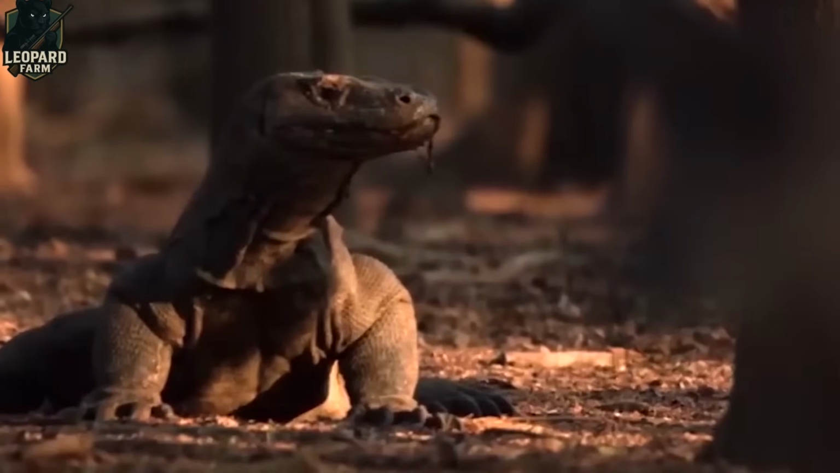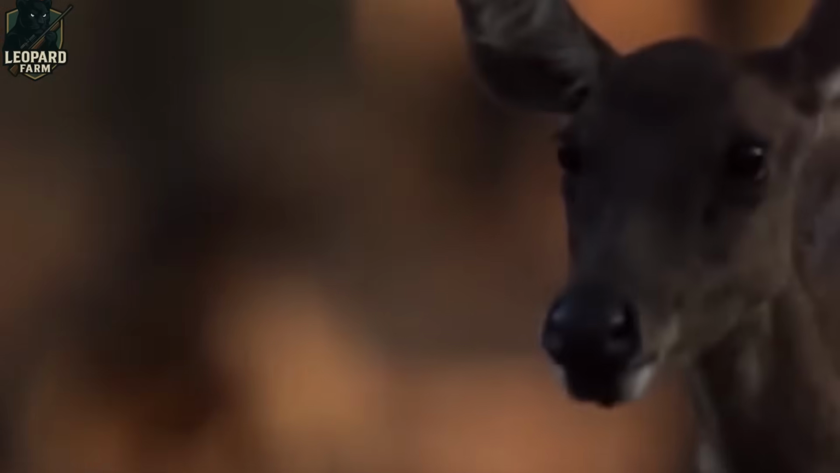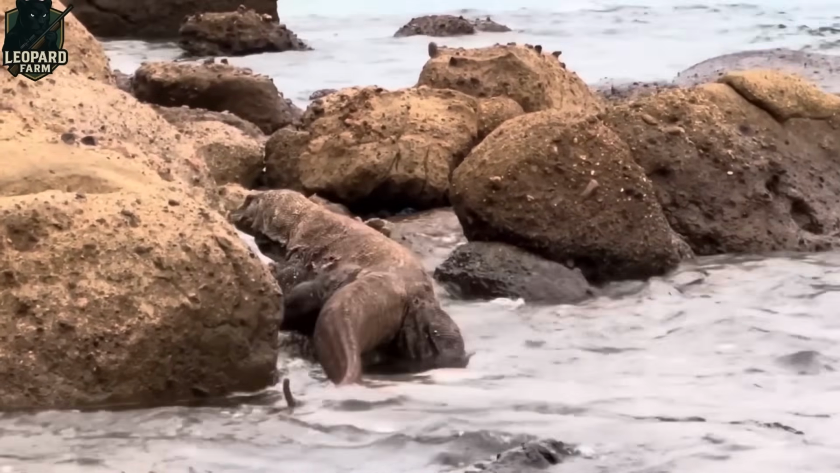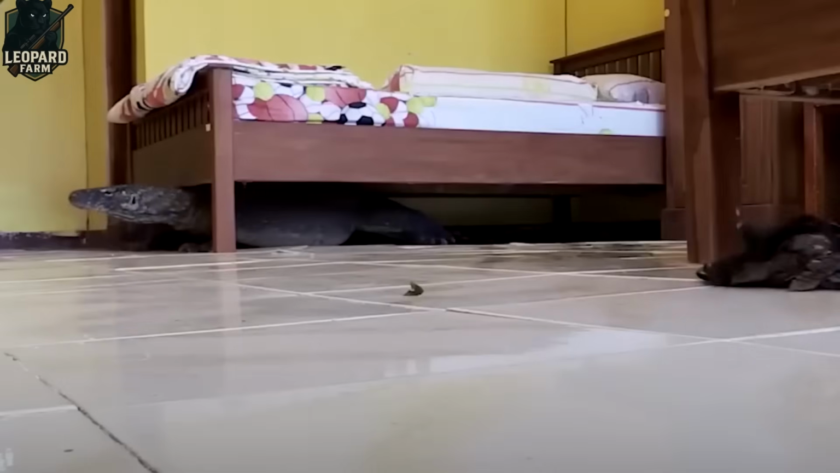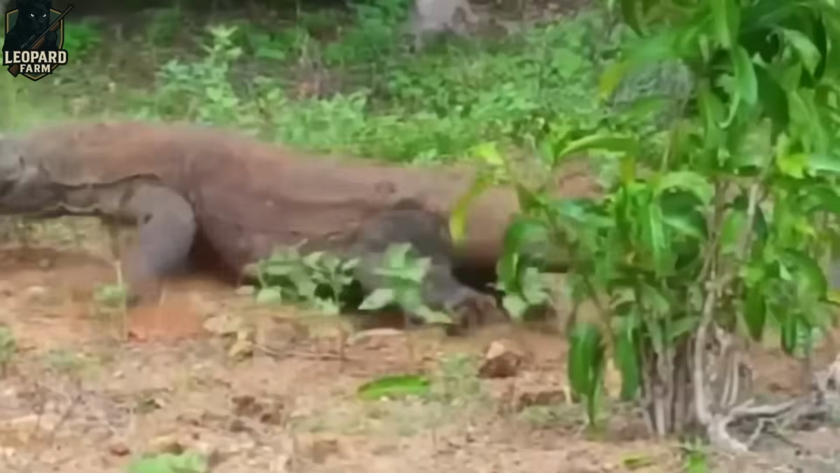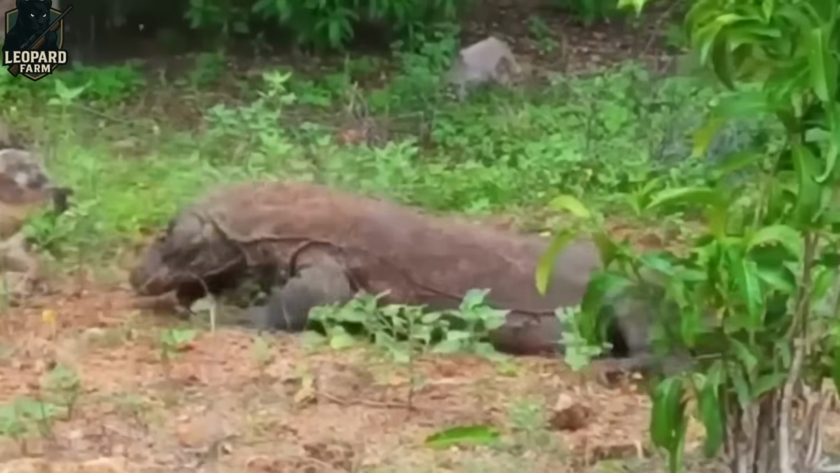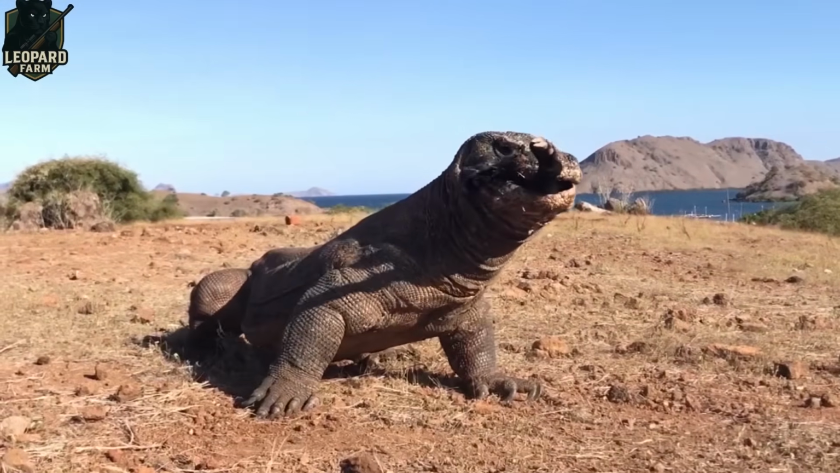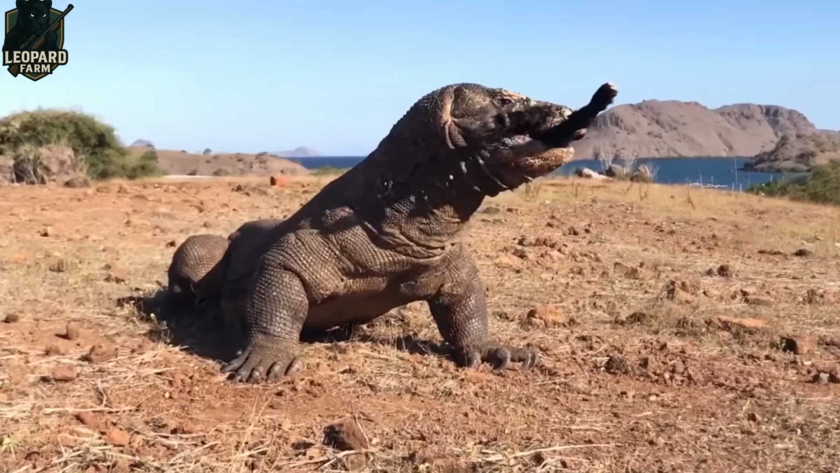Dragons occasionally roam into residential areas where resources are scarce. As the breeding season ramps up, Komodo dragons get hungrier and bolder, venturing into nearby villages in search of easy meals. This surge in activity has led to devastating losses for local farmers, with over 5,000 livestock, goats, pigs, and chickens, taken by these ancient predators.